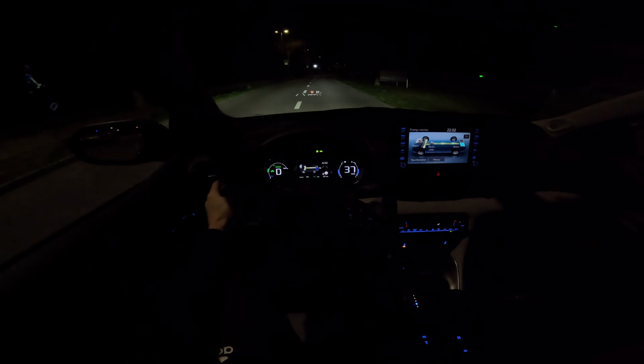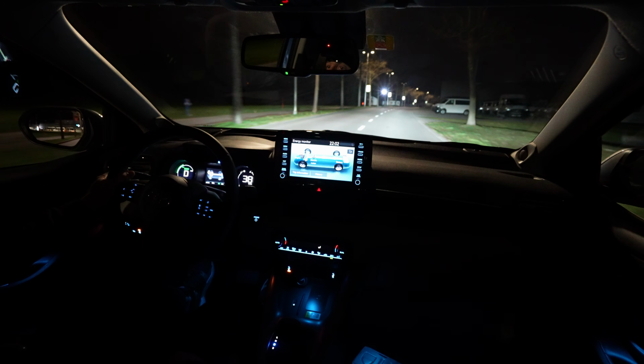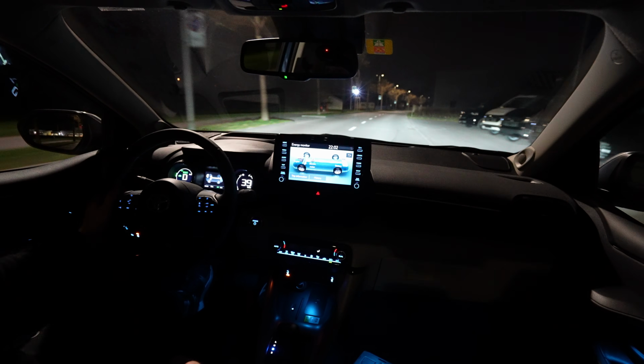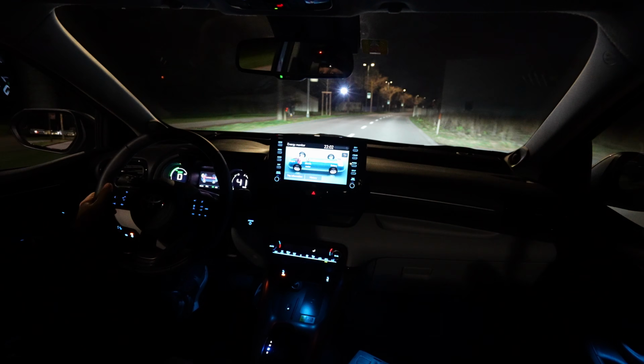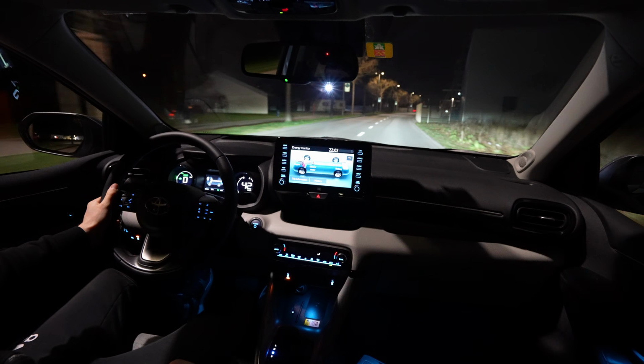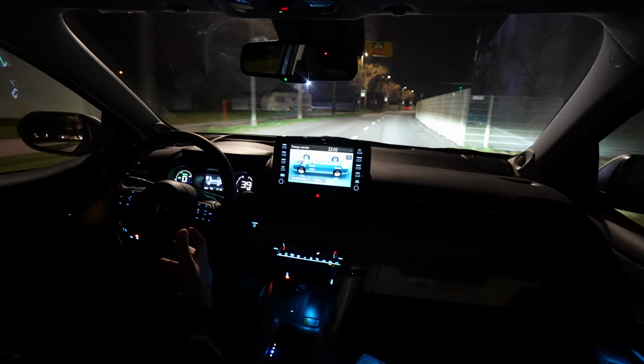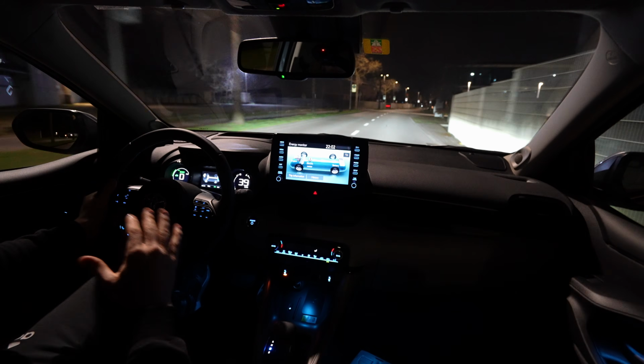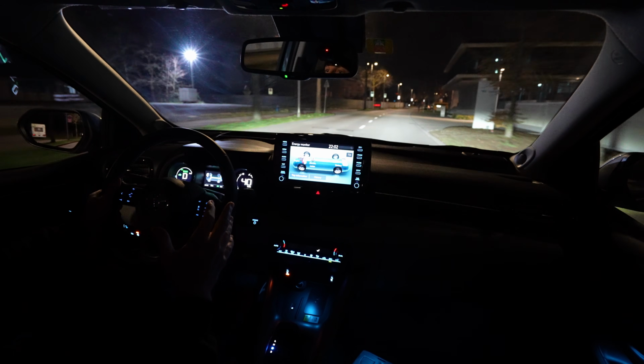Now high beam, low beam, you can see very well also here. It's very visible. It's also so smooth. I mean, the car is so smooth. If you use the pedal quite gentle, it's incredibly smooth.